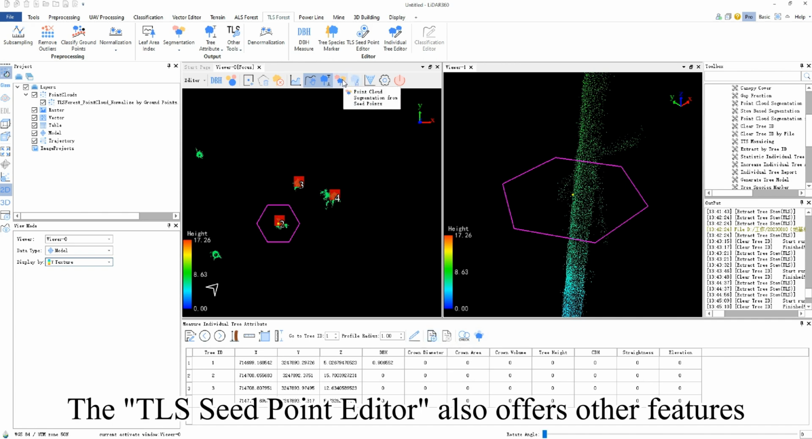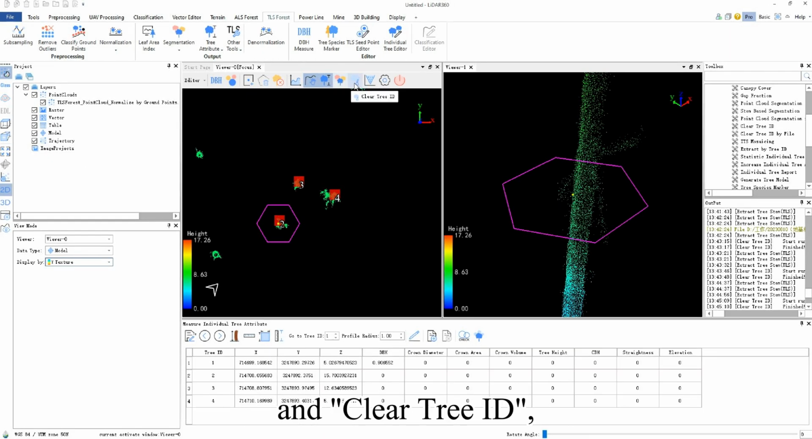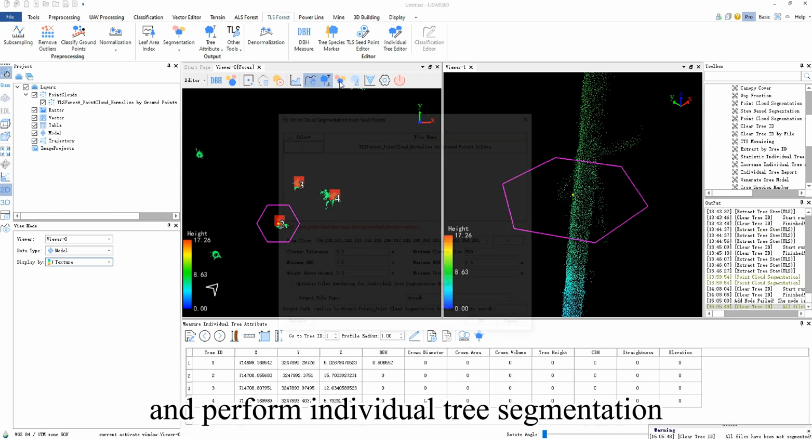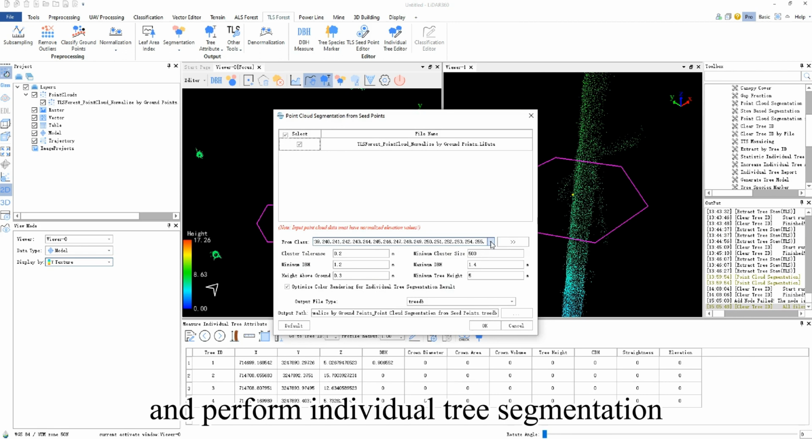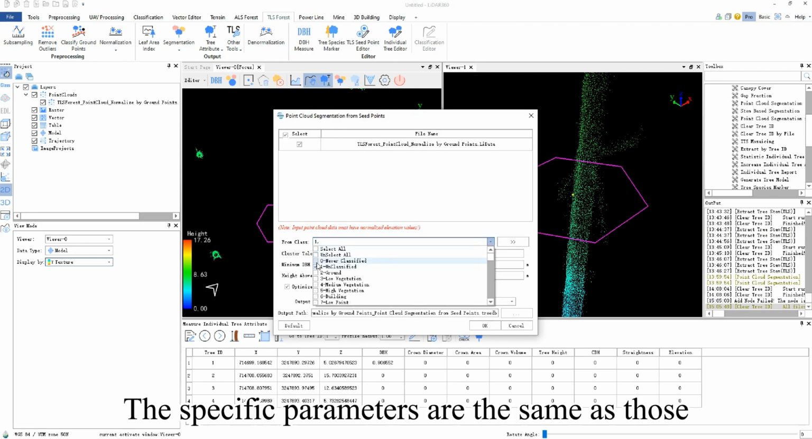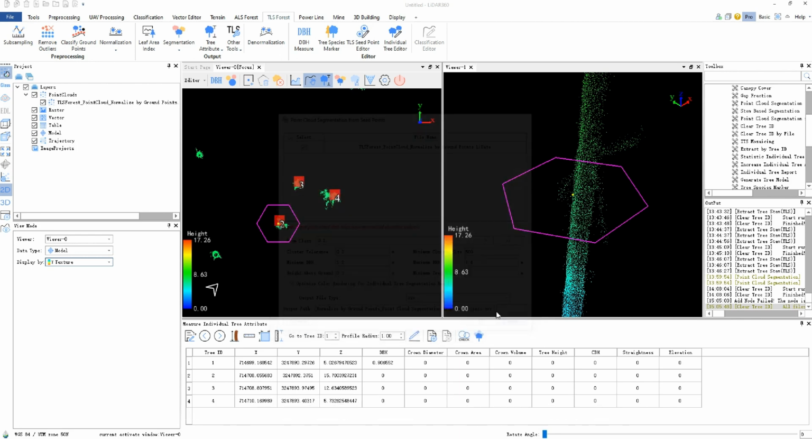The TLS seed point editor also offers other features like point cloud segmentation from seed points and Clear Tree ID, which can clear the original tree ID in the point cloud and perform individual tree segmentation based on seed points. The specific parameters are the same as those in TLS point cloud segmentation.